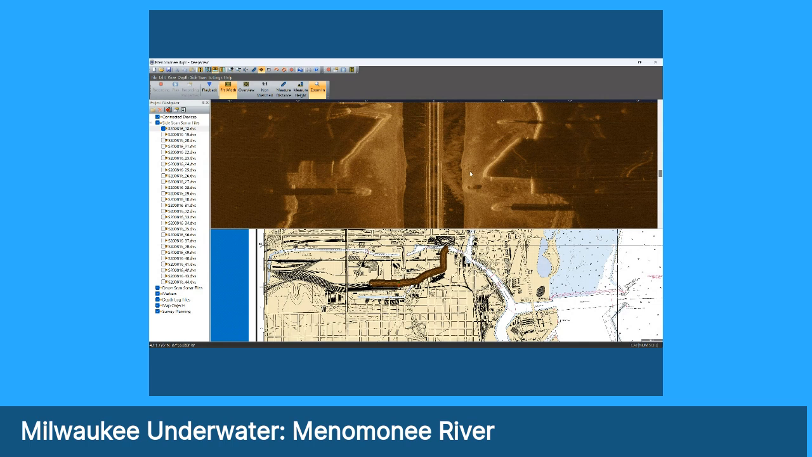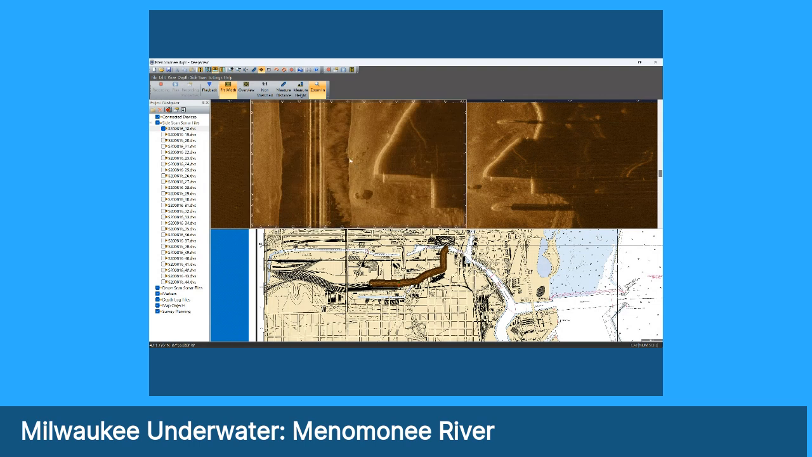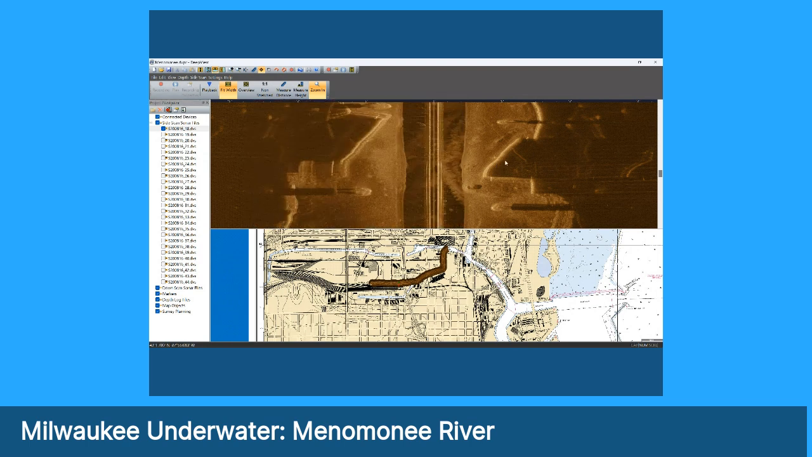We don't know what it is. It's probably not of a tremendous interest. But you can see there's some detritus there that's just north of the dolphin underneath the bridge. Probably things that have fallen off the bridge over the years. All right, let's continue on.